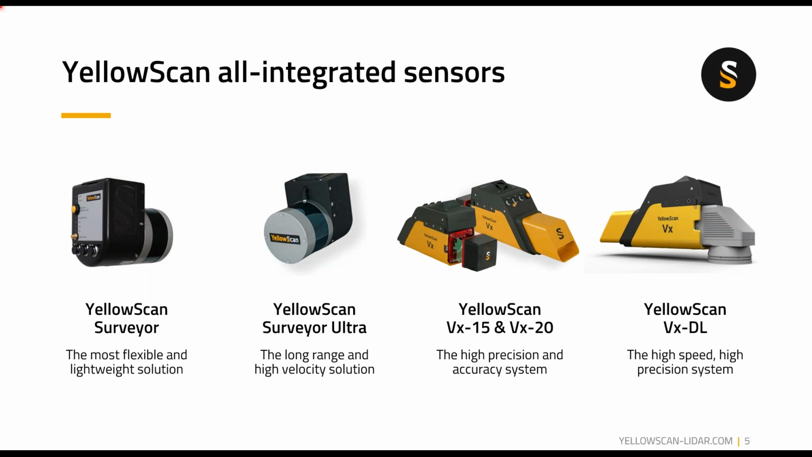Then we move on to the VX series with the VX15, VX20, and VXDL. The VX15 and VX20 are the high precision and especially the VX20, the high accuracy system. And the VXDL is the high speed, high precision system. All the VX series are integrating Riegl sensor.